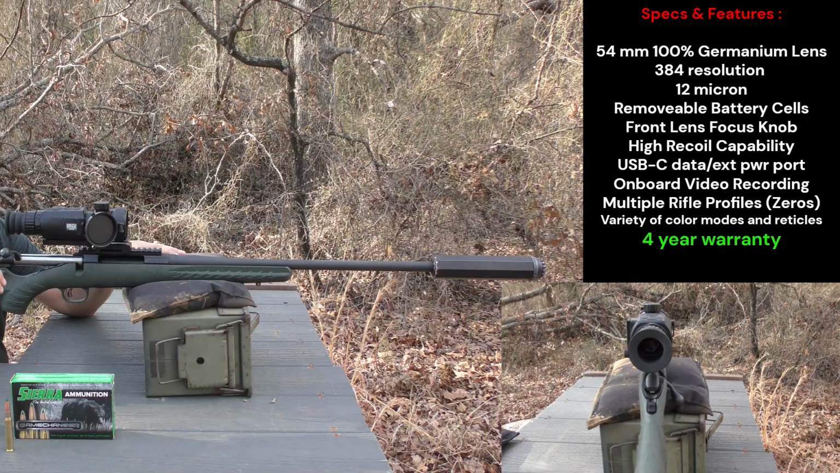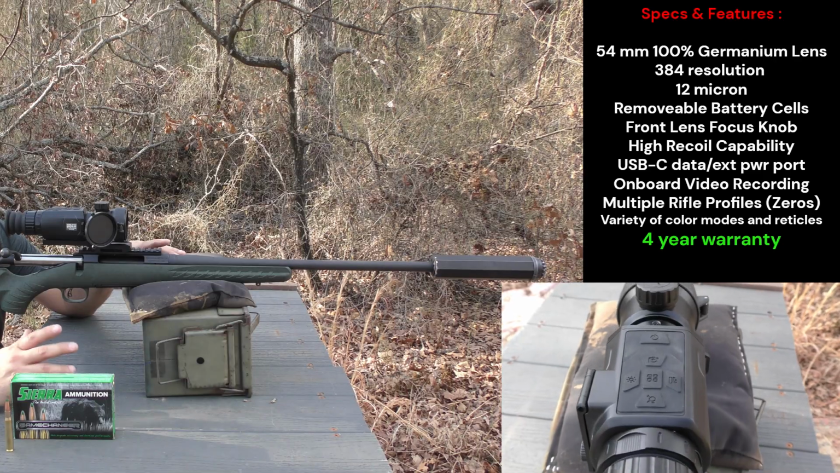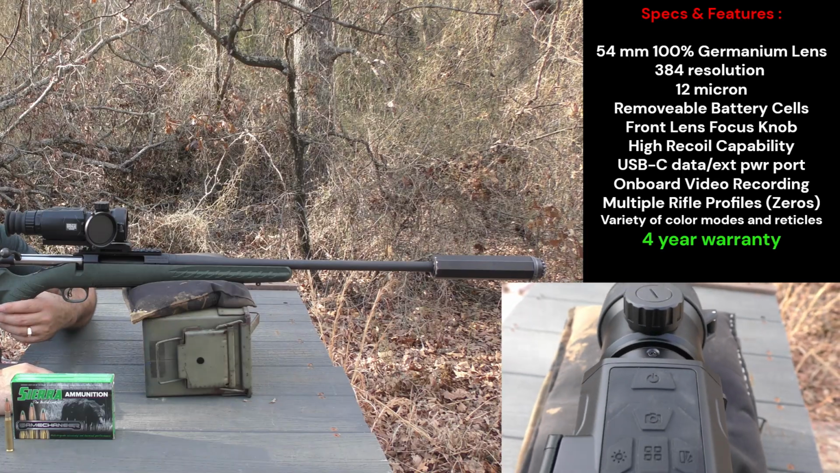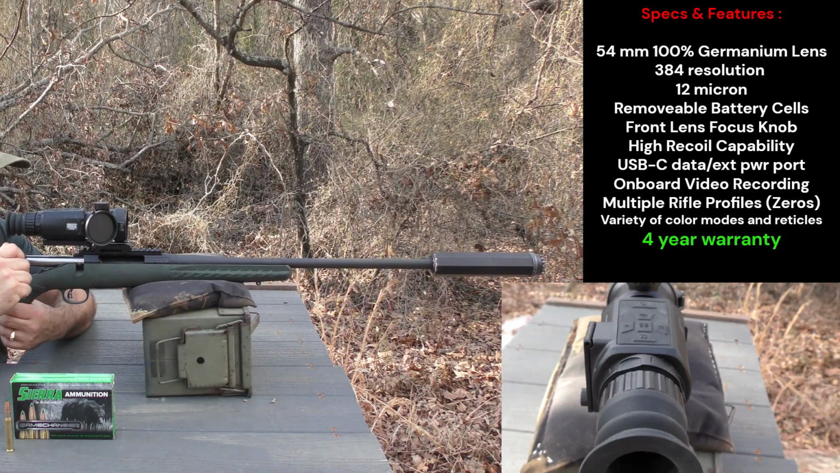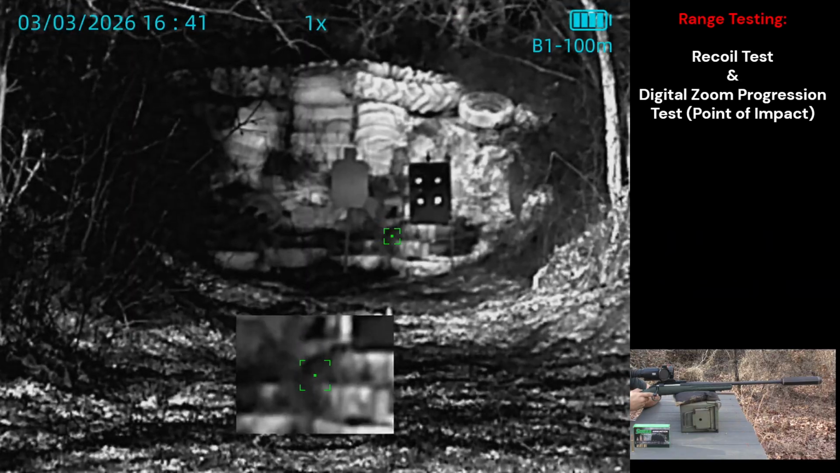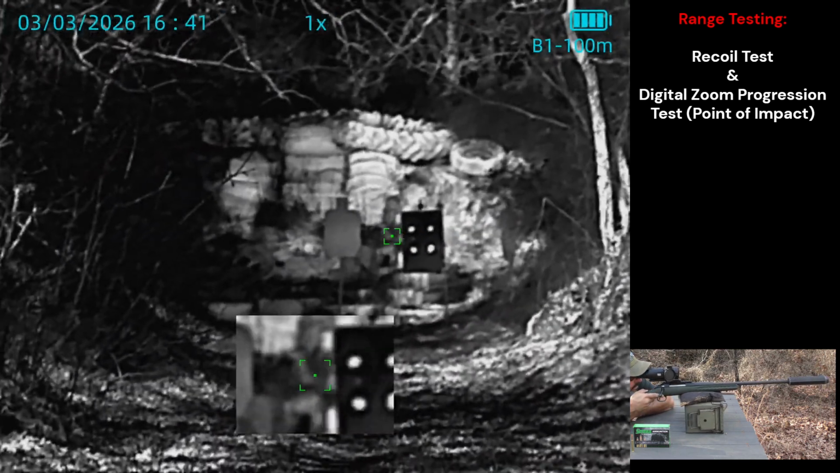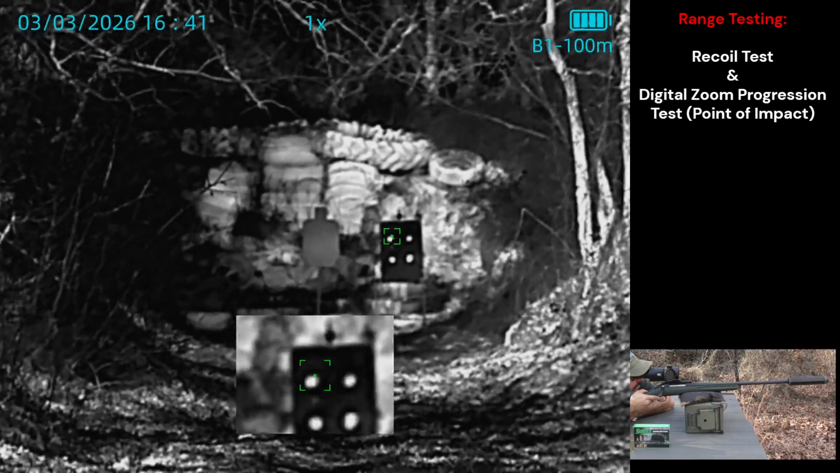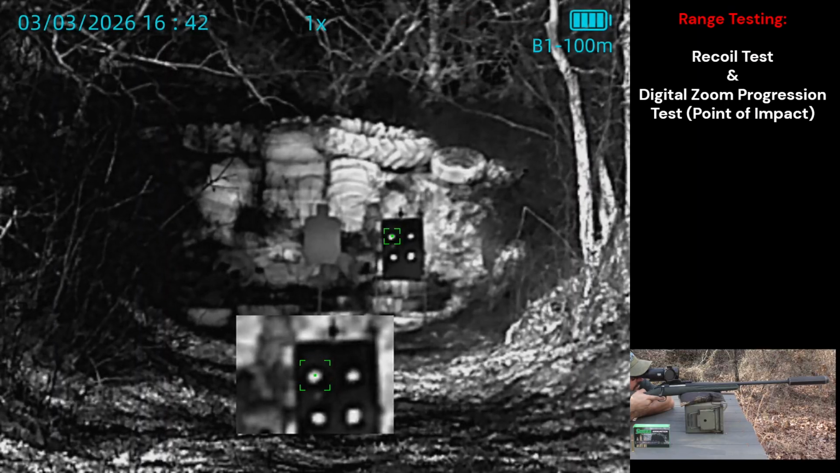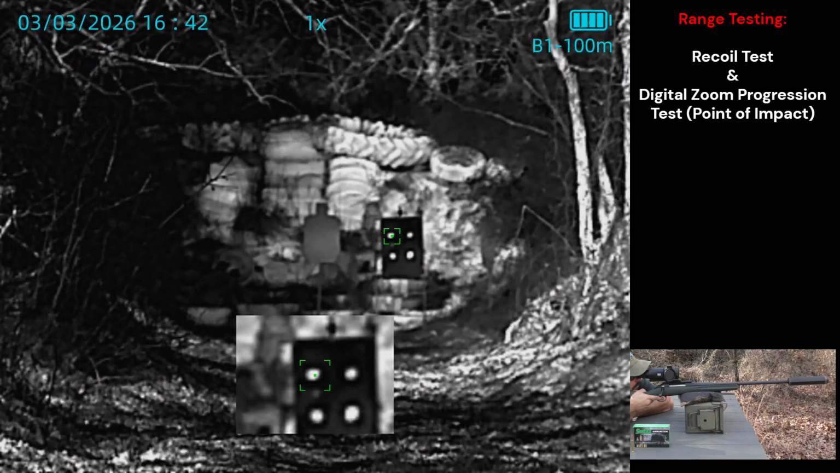Also, I'm looking to see that the scope does not shut off under recoil impulse. During zeroing it did fine, but thus far it's handling the 30-06 without any issue. Alright, so let's take 4 shots downrange, 100 yards. Okay, initiating recording. Native magnification. I do have picture-in-picture active. We'll see if that shows in the recorded video output.